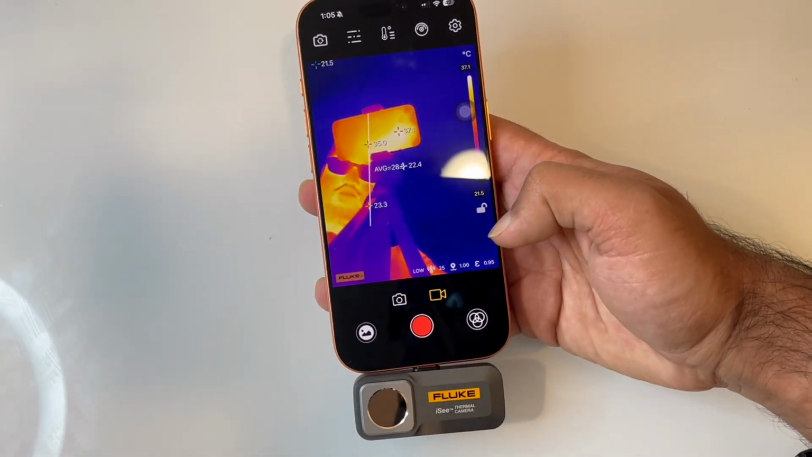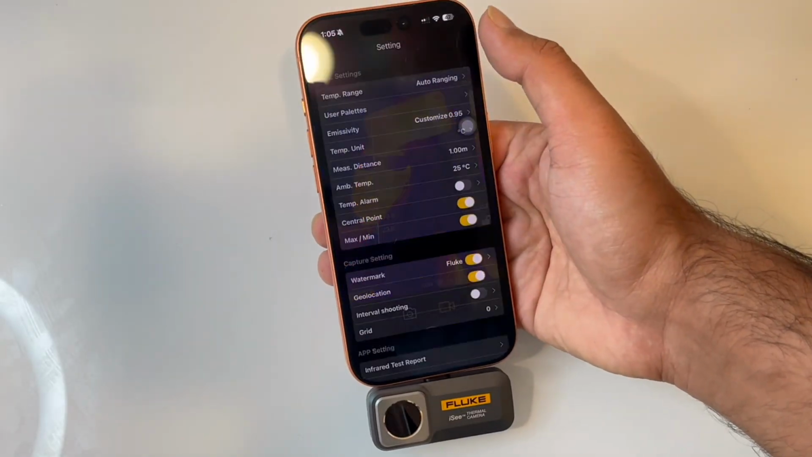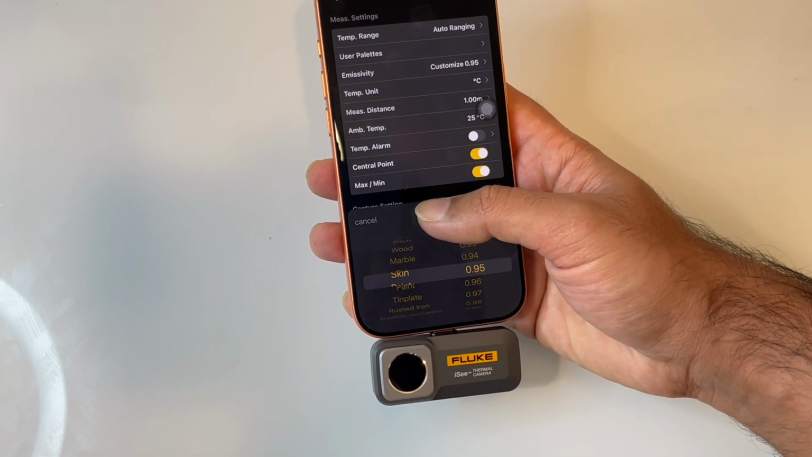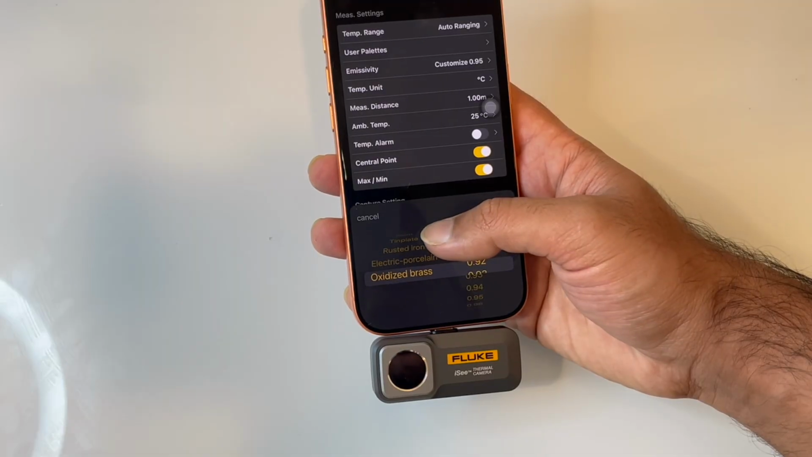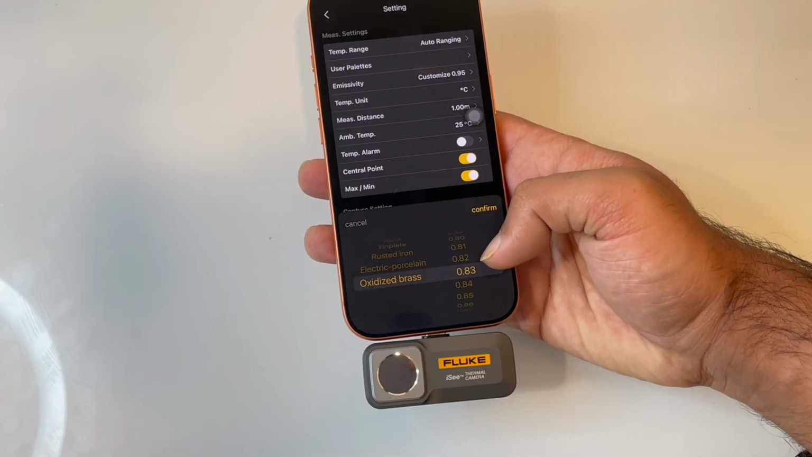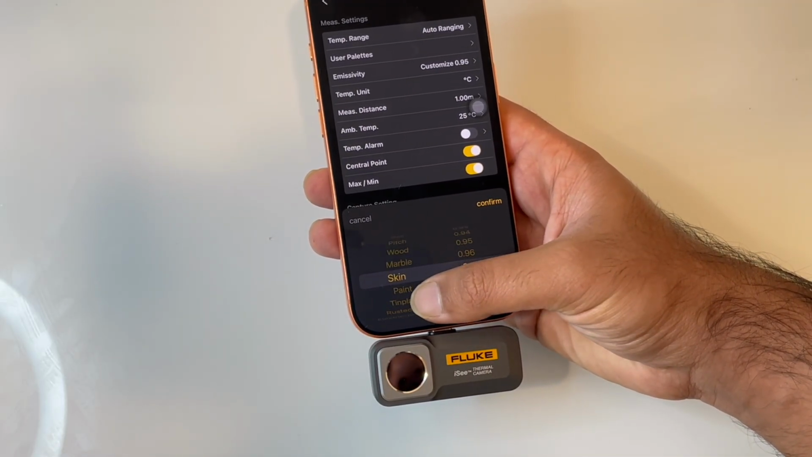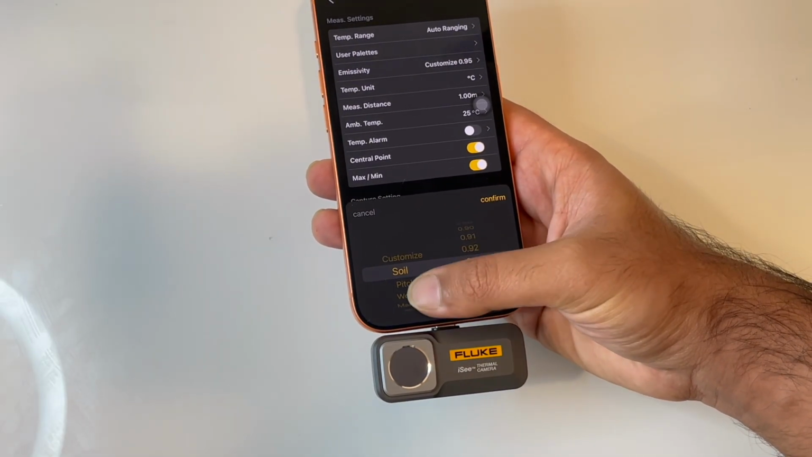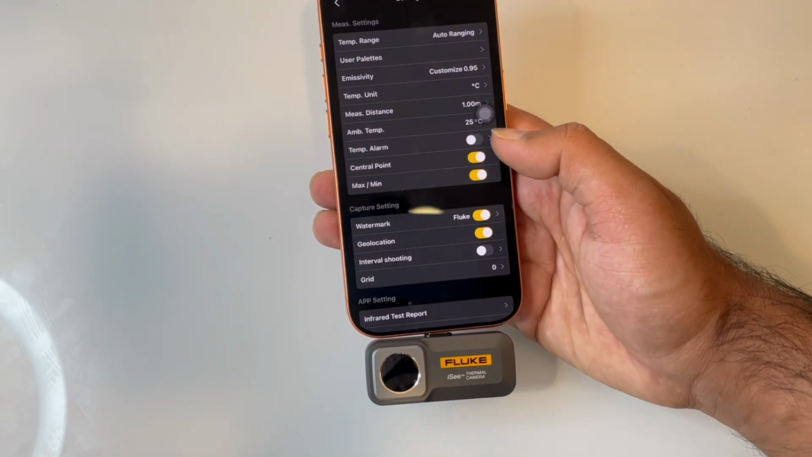And then at the bottom of the screen, I can see my emissivity setting, which is 0.95. I can go on settings and change emissivity values. So I have a couple of options to choose from, which is nice. I can just scroll through and choose from different options. Let's say I'm taking a reading on an oxidized brass. I can see if the emissivity is close to 0.83 and then click on confirm. Or if I'm taking a reading on skin, 0.98 is the emissivity and I can click and confirm. Or keep it 0.95 for your general thermal readings. So you click on confirm.